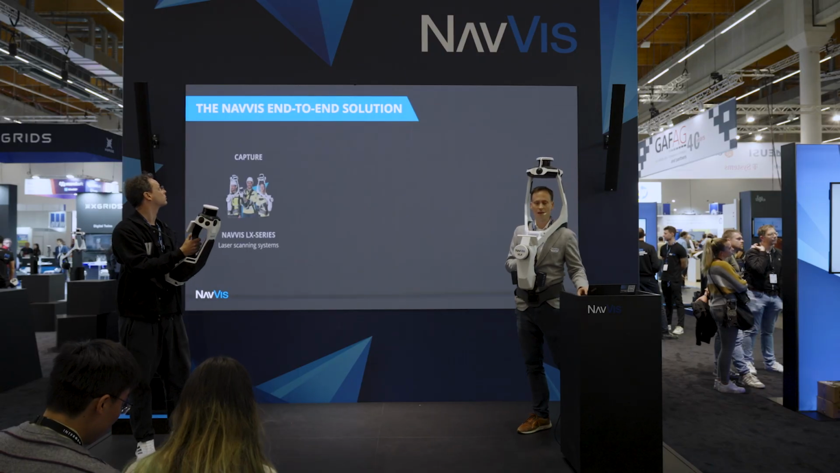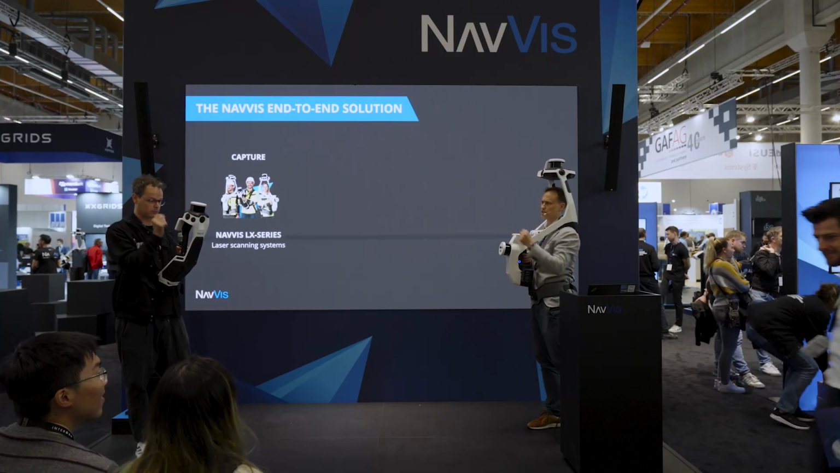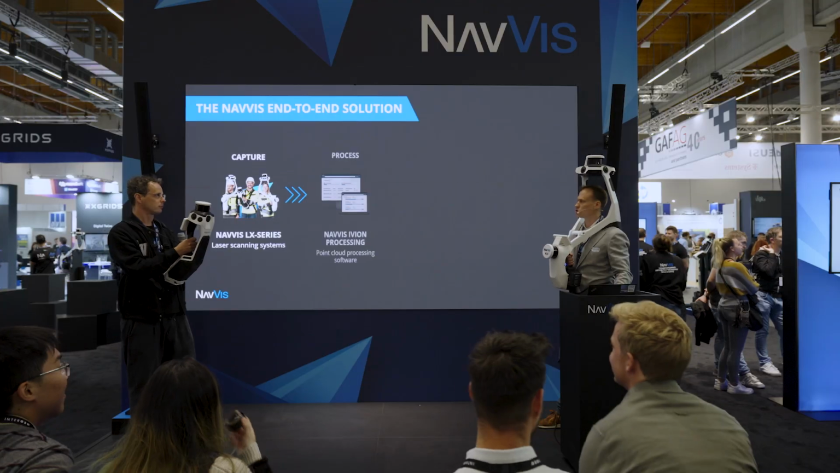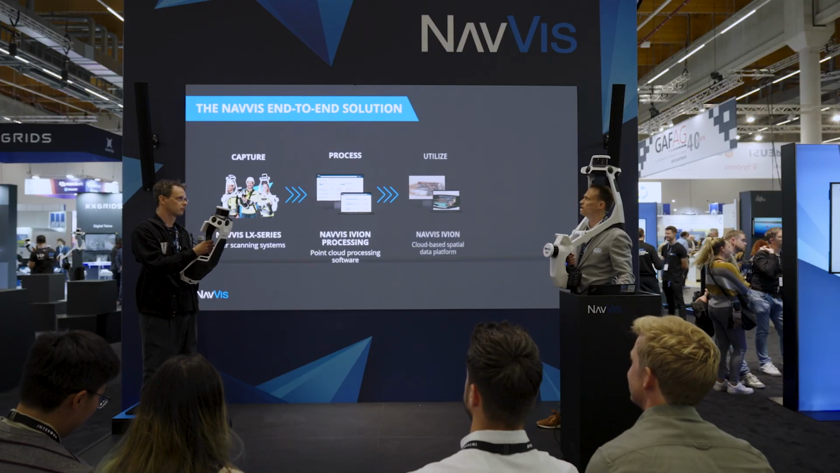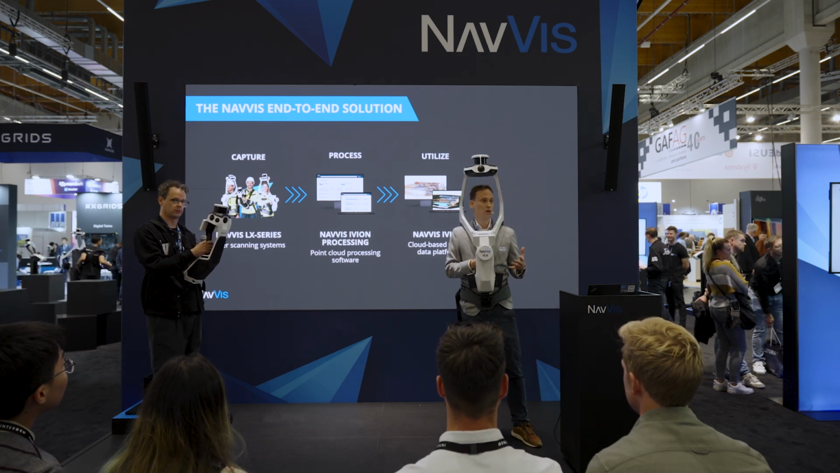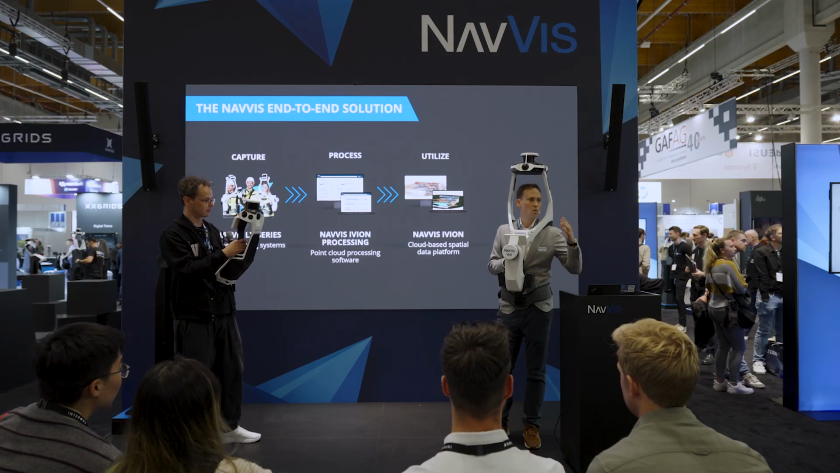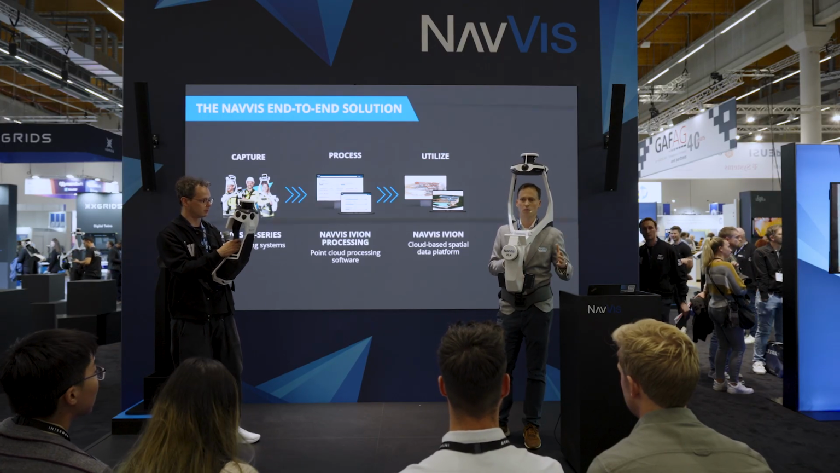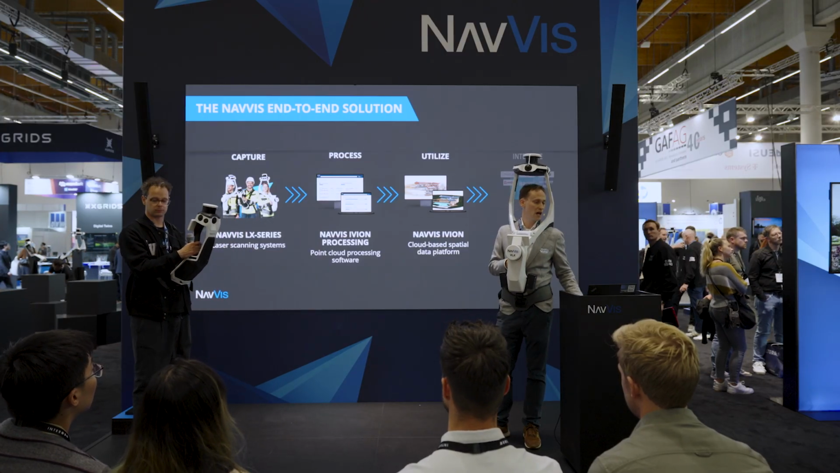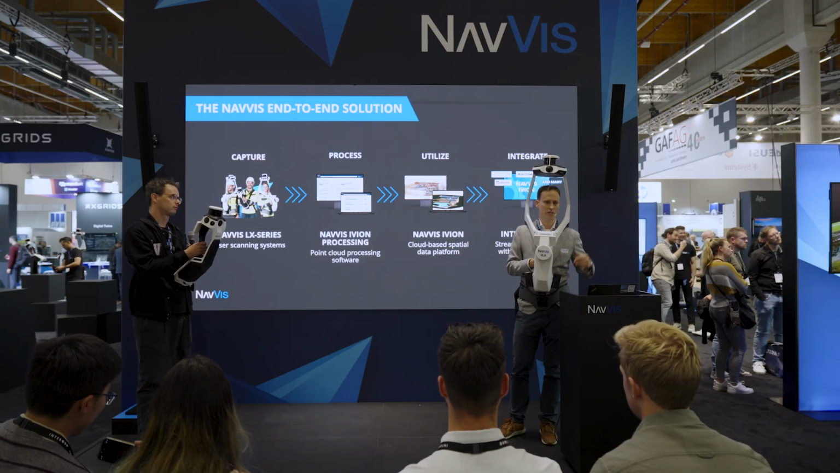So NavVis offers an end-to-end solution. Today we talk mainly about the LX-Series. What you can see here is the NavVis MLX and the bigger brother, the NavVis VLX. We also have processing software to process the raw data, then utilize it in Ivion. That's where most of our users spend most of their time, because you capture it once, but millions of people can see it. We have big companies where all of the employees everywhere in the world can see the data that was captured once. And last but not least, you can integrate into your third-party tools like Revit, Recap, PointCab, etc.